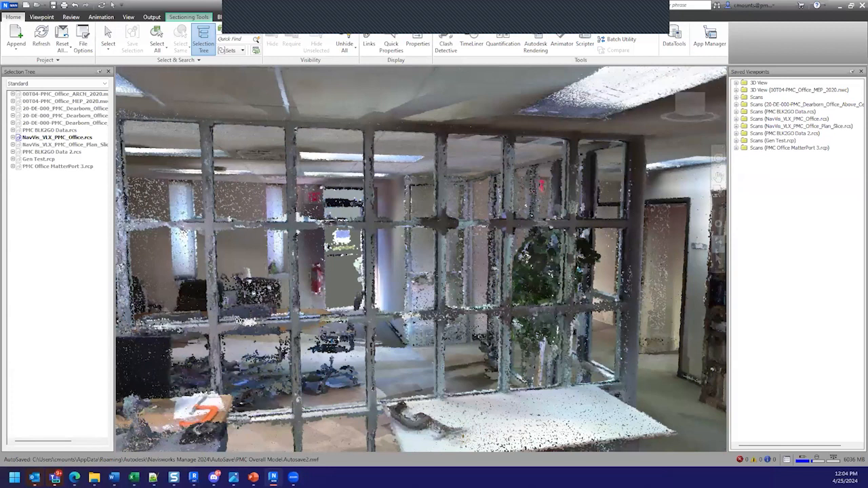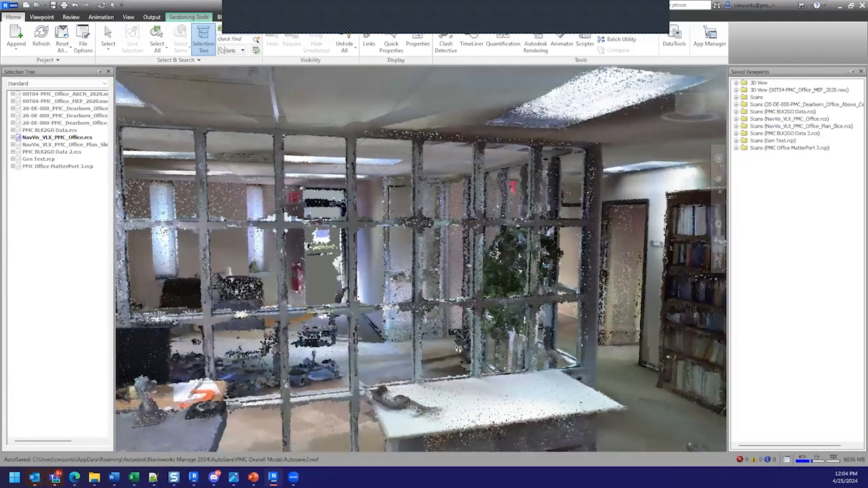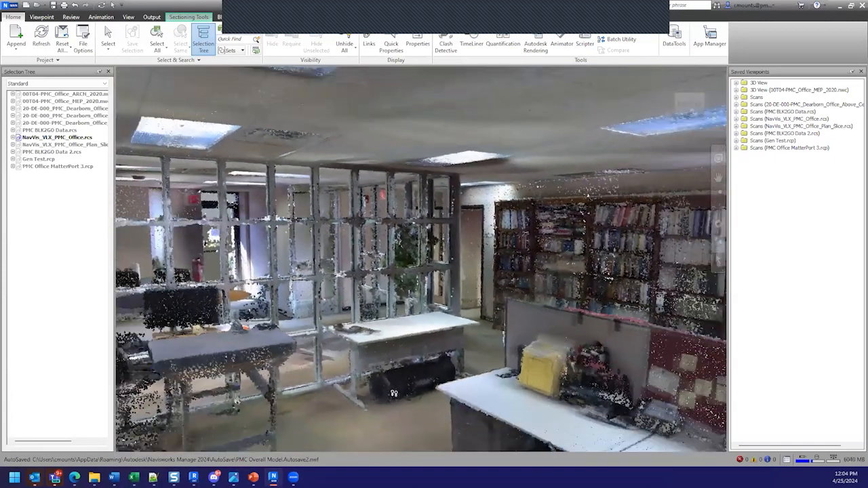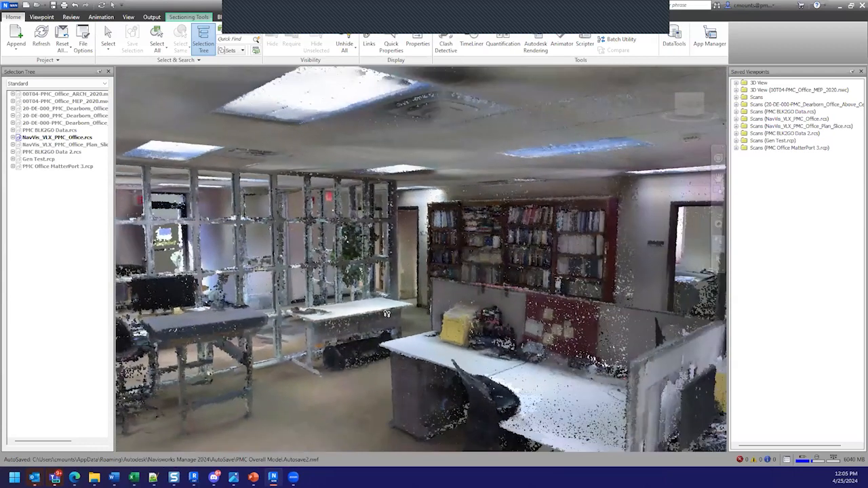But this is where I said earlier that Navis is probably fine for most projects. We didn't really need to get all the detail on this mullion. It's fine. You could certainly reconstruct this curtain wall from this data, and a lot of it is even cleaner looking than the terrestrial unit.